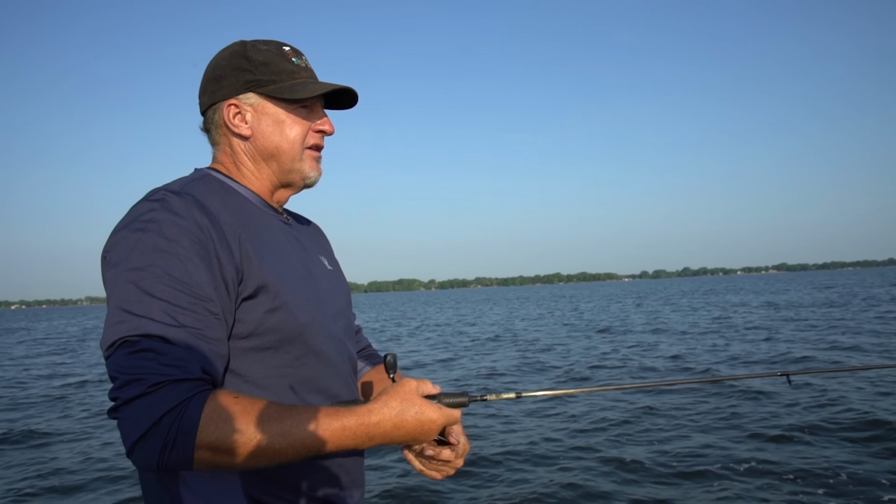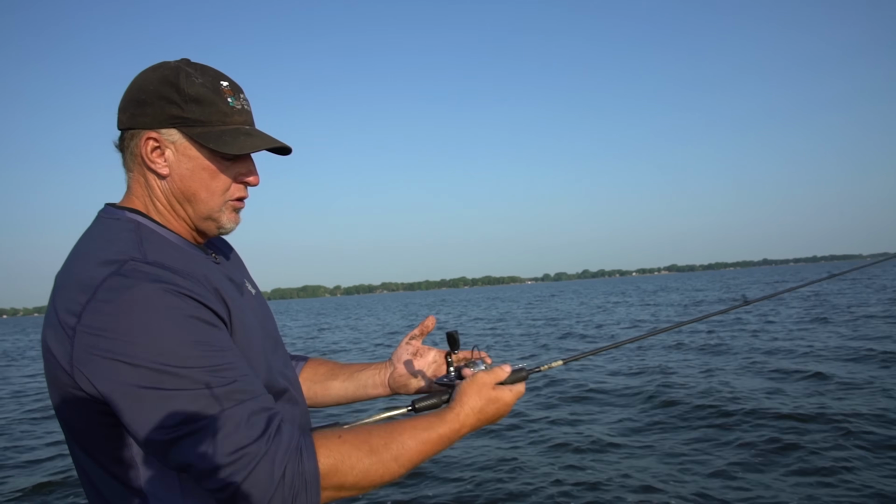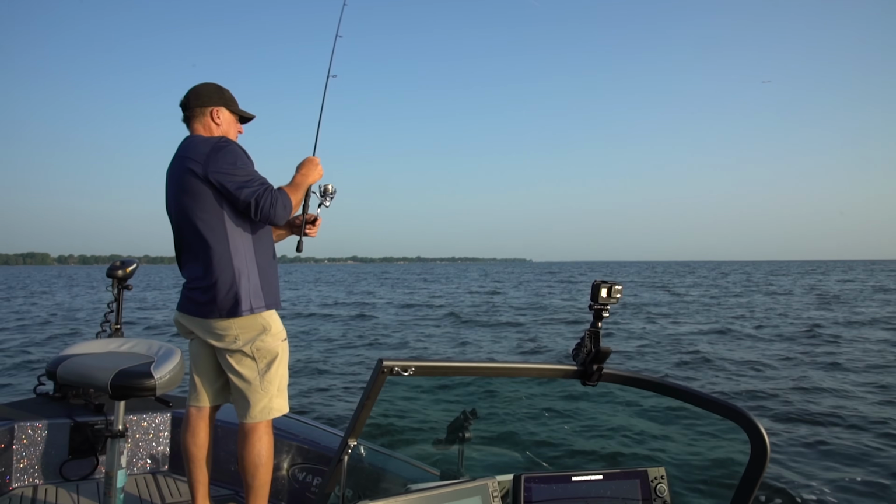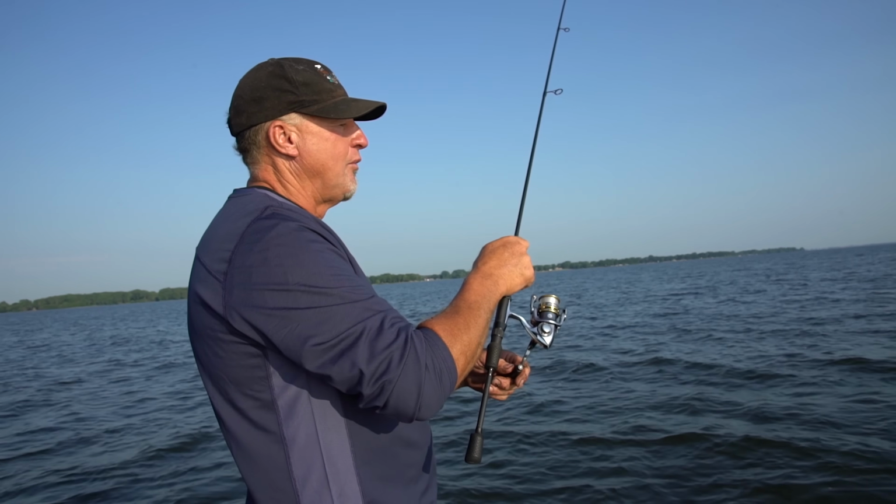And I'm basically making a cast as far as I can cast. Always closing the bail by hand, which is important, keeps some wind knots out of there. And I'm pulling real slow. I can just feel that jig ticking them weeds.